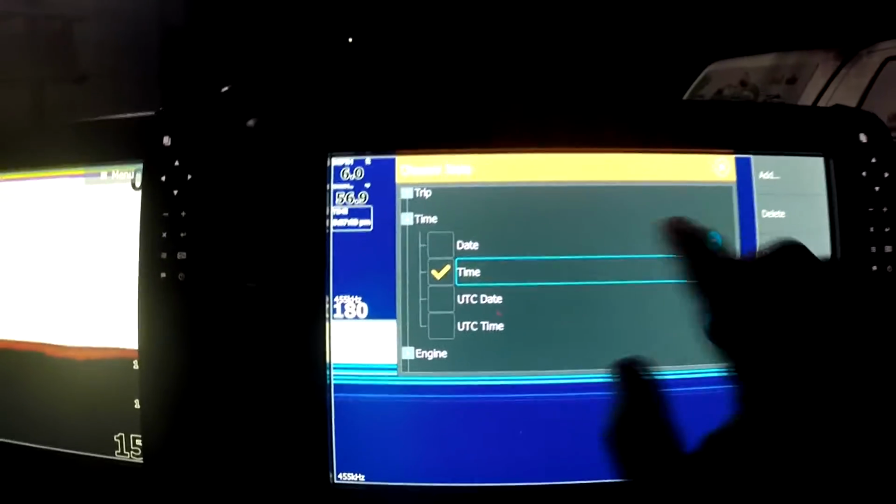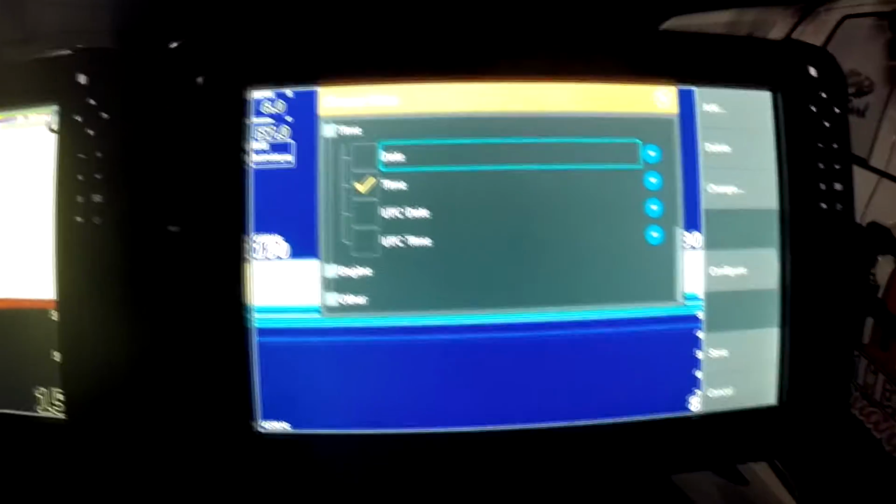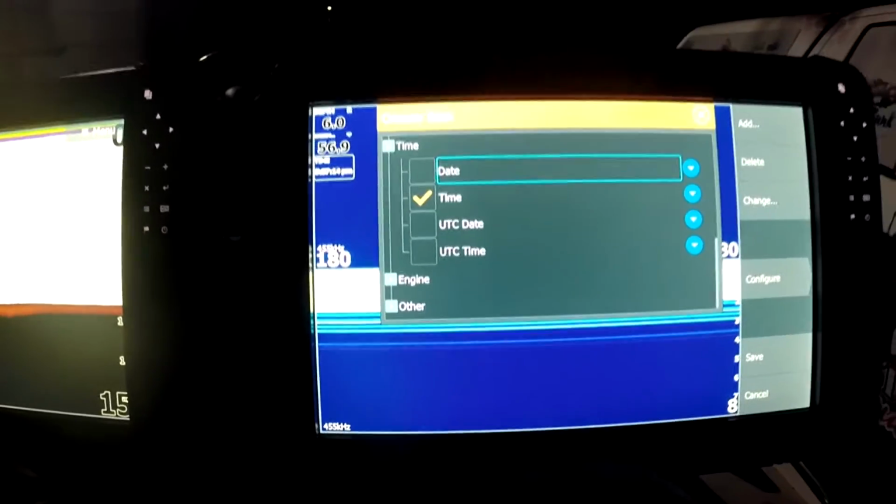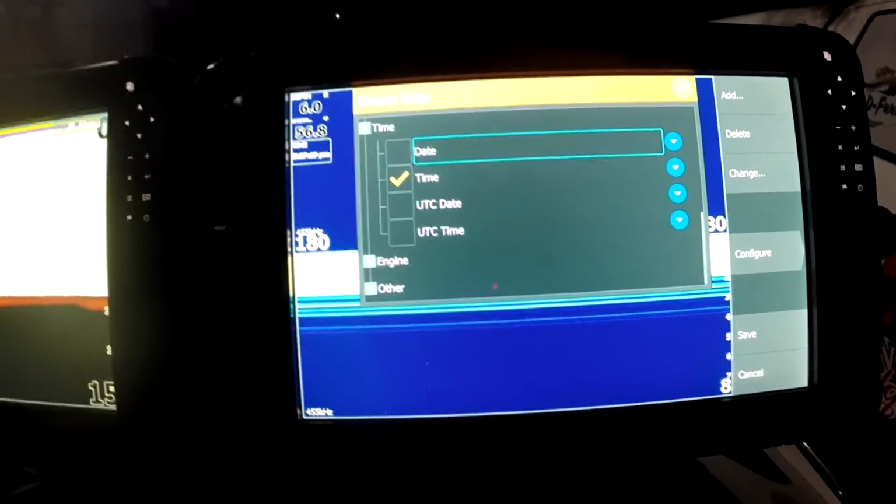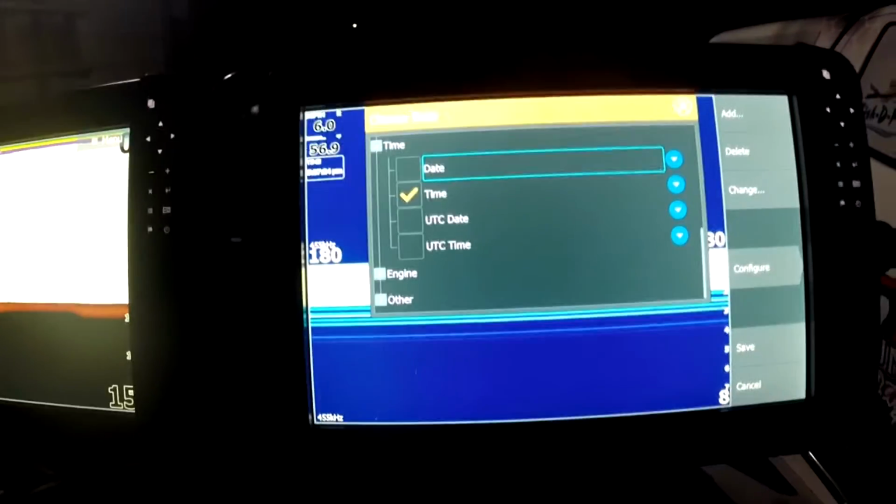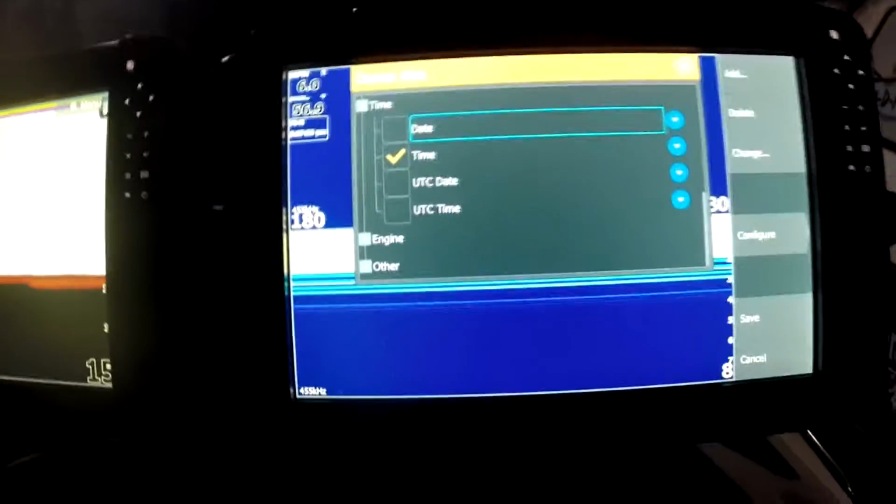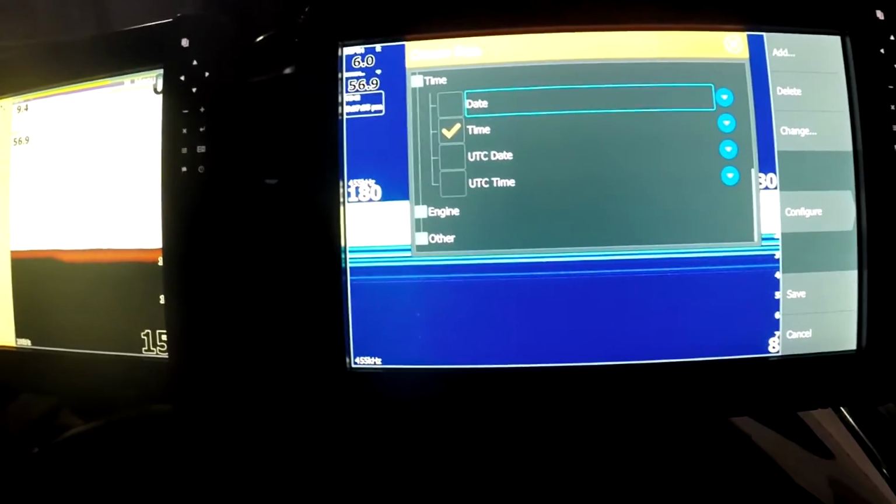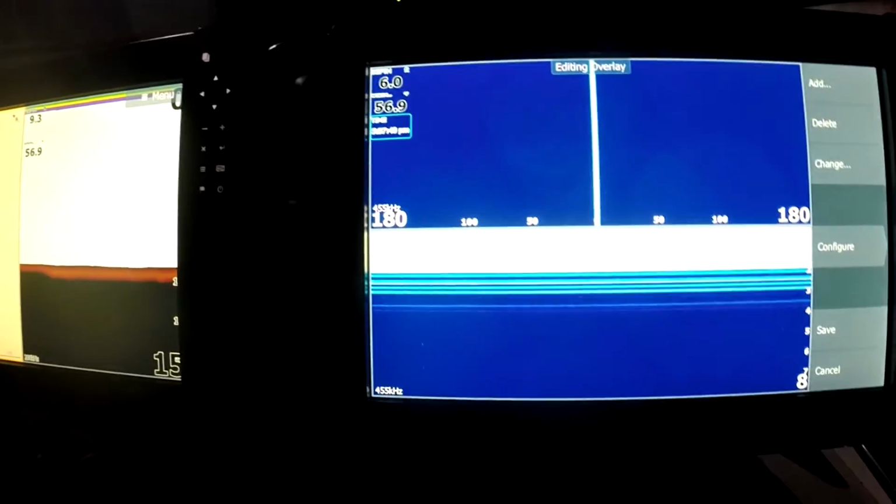Select your time. If there's anything else, like on my chart page, I've got all of my engine configuration because my engine is actually hooked up directly through my Lowrances. So I can pretty much take any of my engine readings, which is basically my oil pressure, water pressure, trim, all of that stuff is configured to read directly through my Lowrance graph, and I can show you that on another segment. After you get this done, you've selected what you want on there, you can hit that right there and you can exit out.